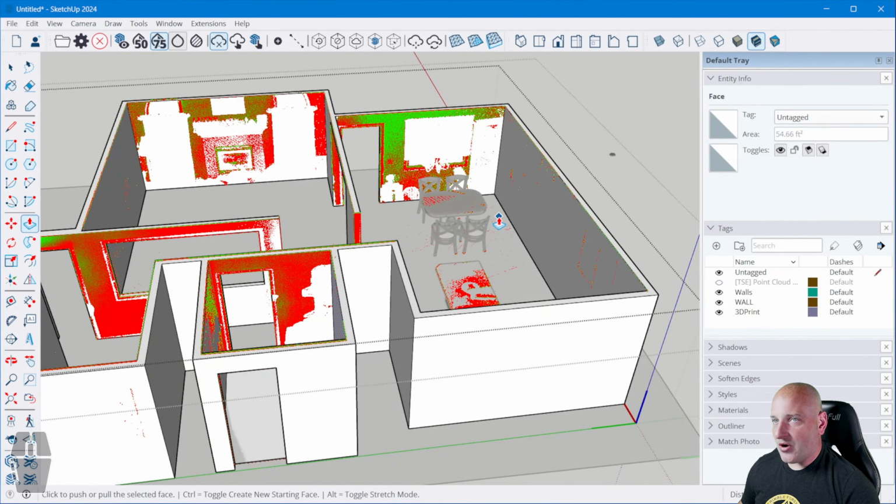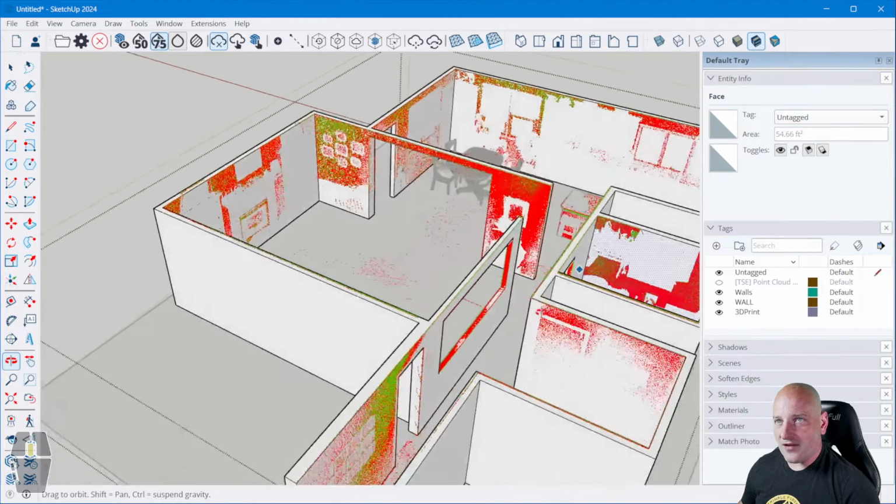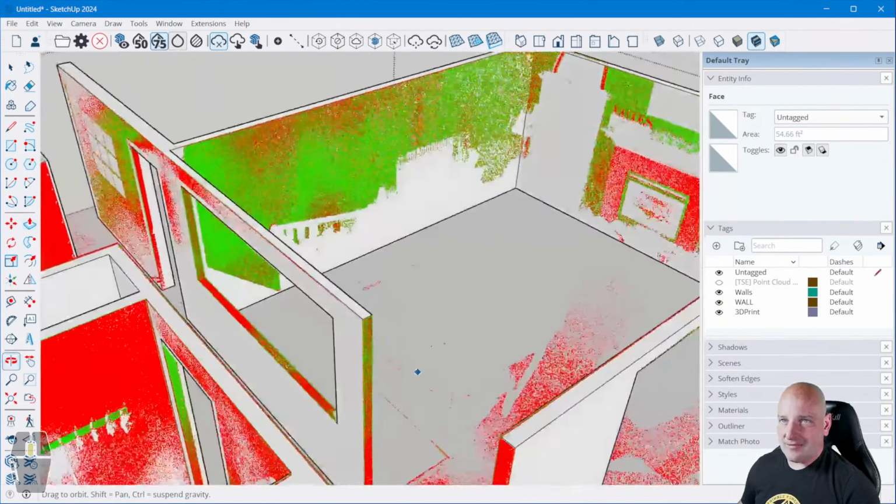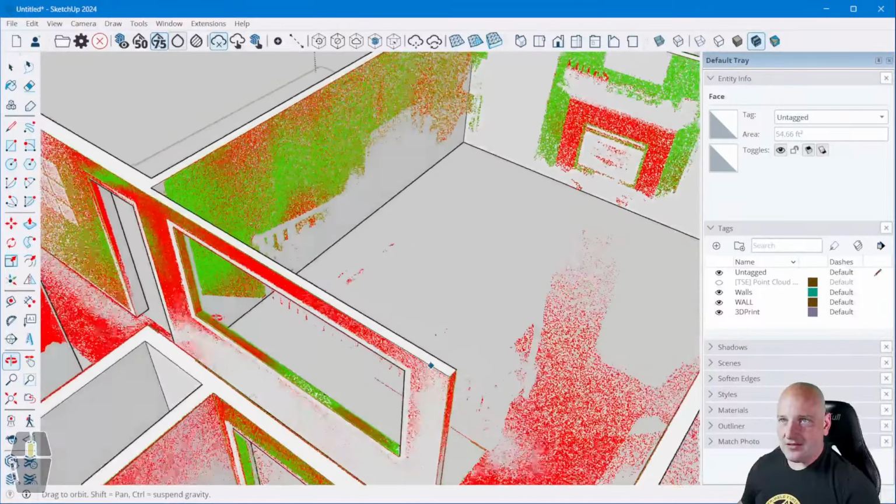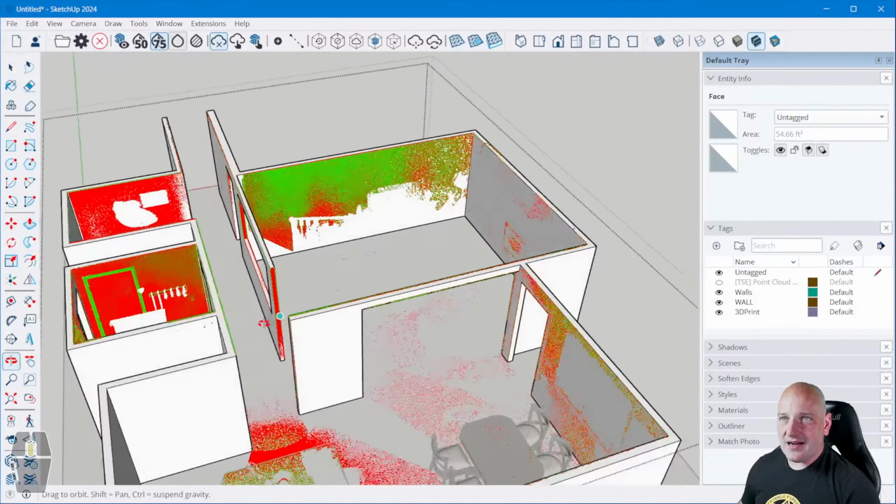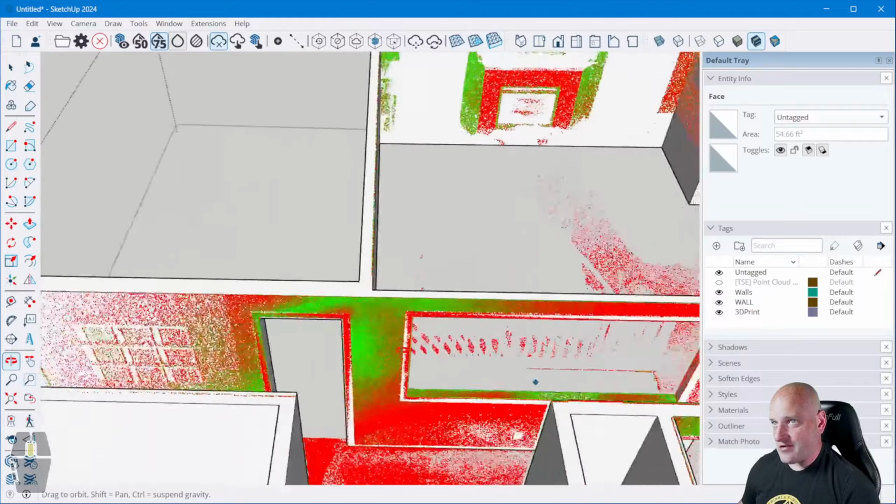Now we're dealing in a perfect CAD environment where everything is perfectly perpendicular. In some cases on these models it may not be exact, but you can get an idea of roughly how close it is.